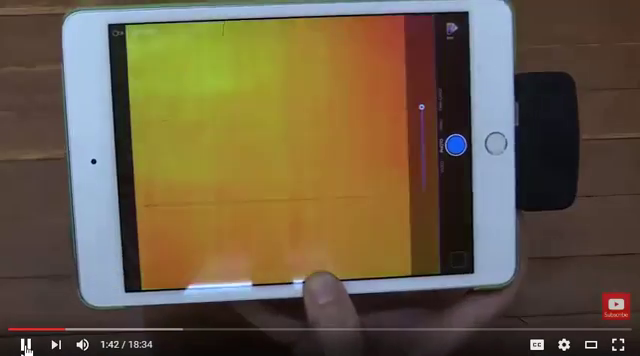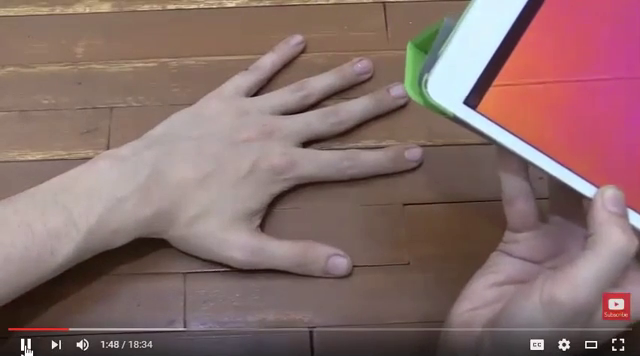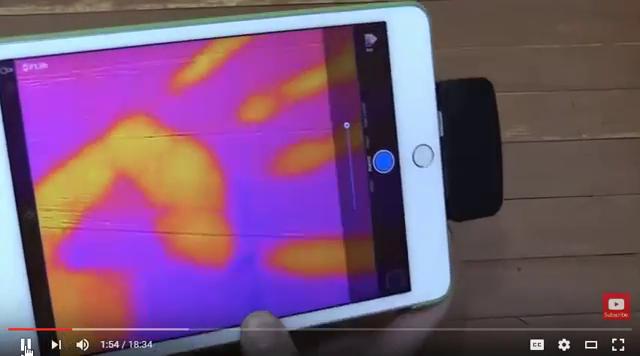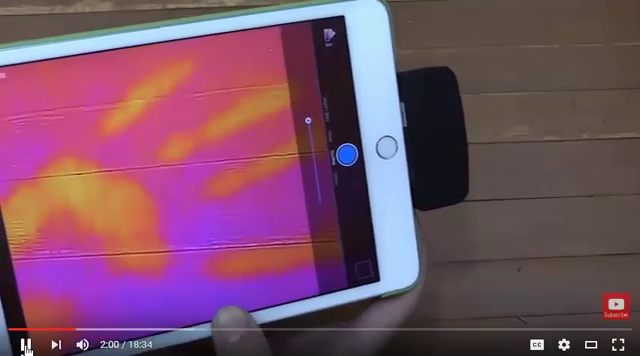Now you might just be thinking, oh, that's some kind of camera trick. Well, let me show you this. I'll put my hand here, I'll hold it for a couple of seconds to transfer some heat, and then I'll bring the camera over it. And you can see where my handprint was because that heat is still on the table. Now that will fade, of course, but it does actually last for a lot longer than you'd expect.